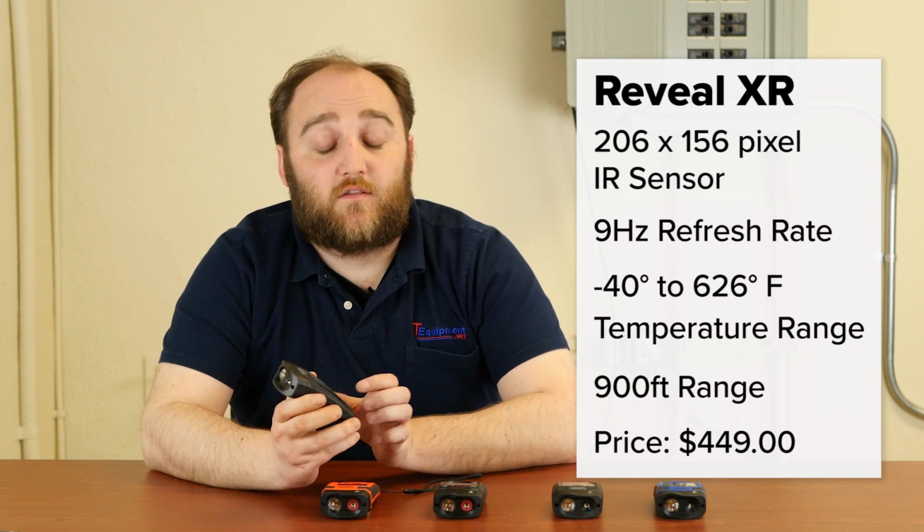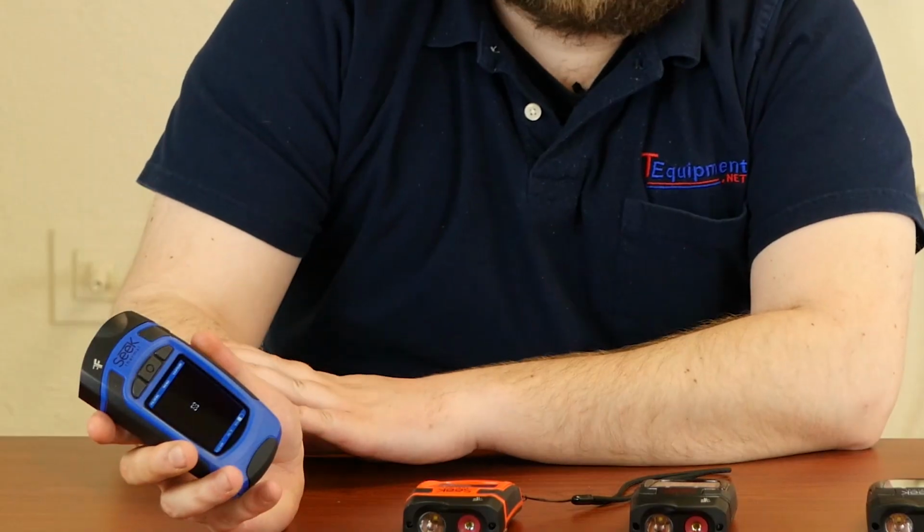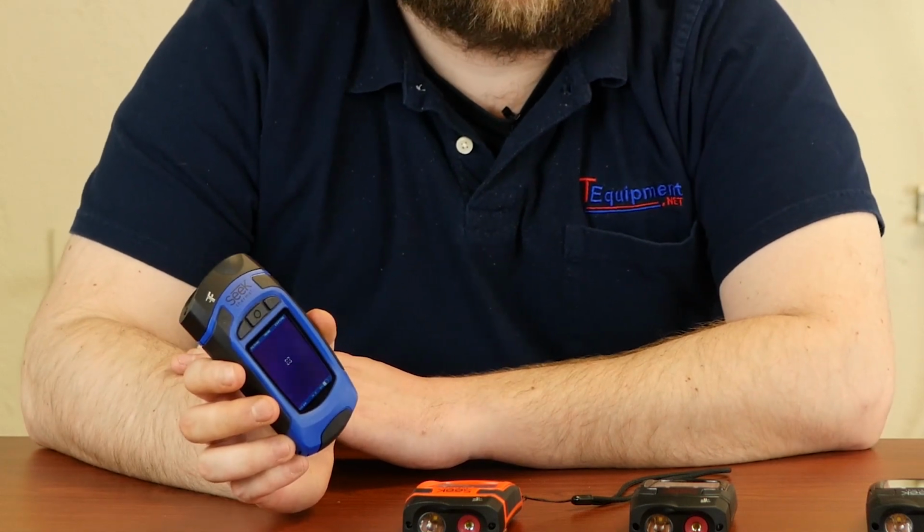This one is black, which indicates that it's the XR model. So this is the Reveal XR Black. It also comes in camo. This is the Reveal Fast Frame.